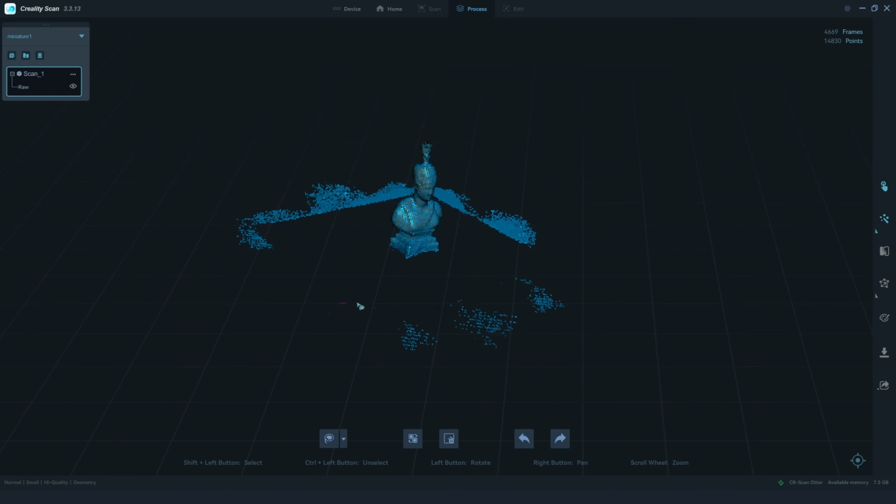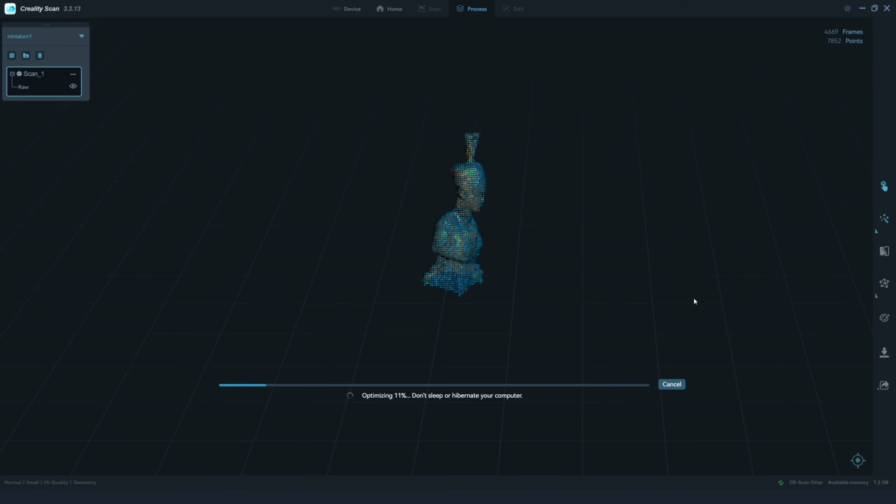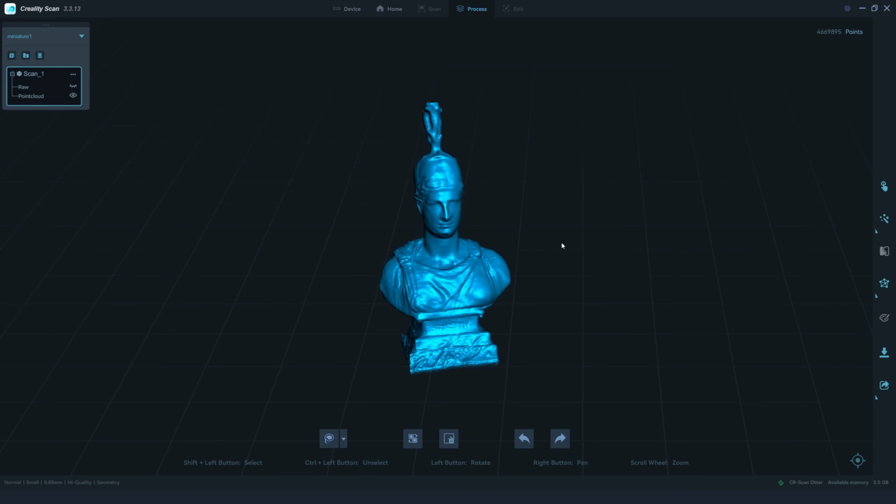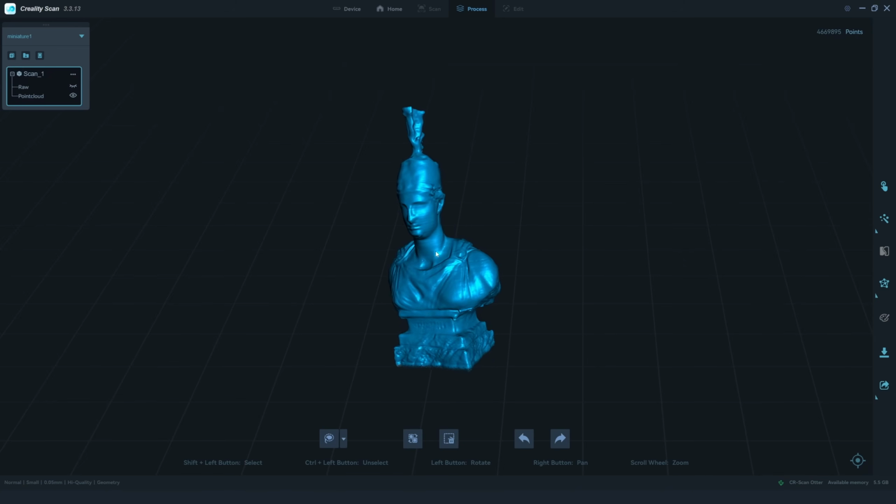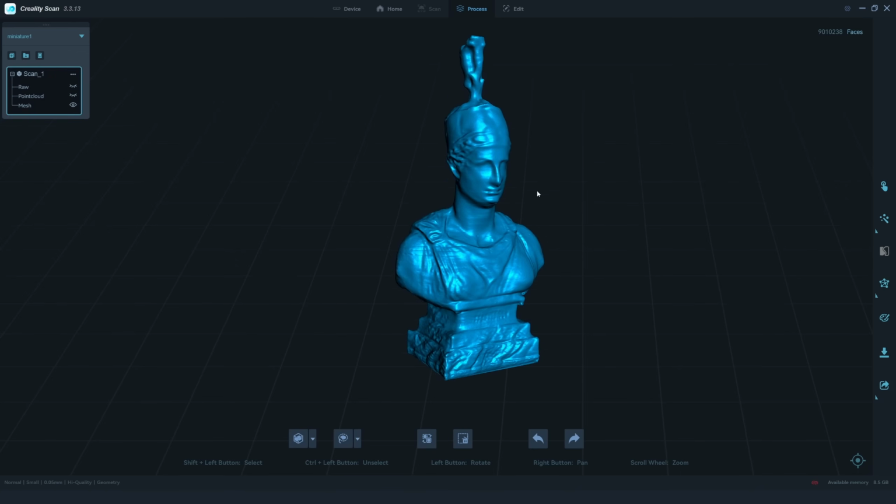Thanks to the base pad, it's completely separated from the table, so I can just easily select and delete those points before further processing. Here is a point cloud, looking good so far. Let's give it some more faces, and here's the final mesh.